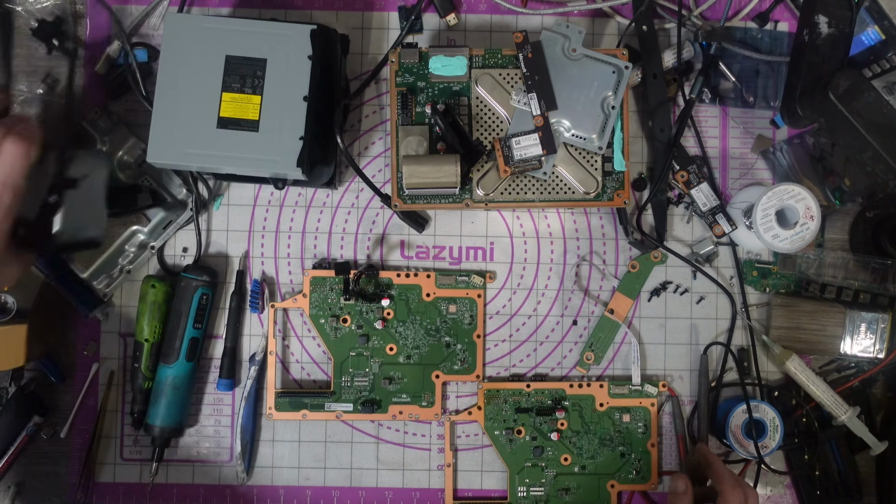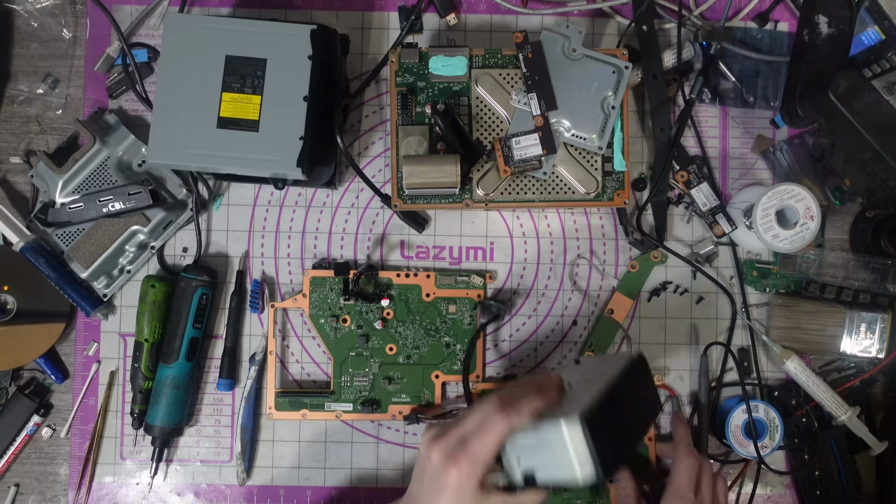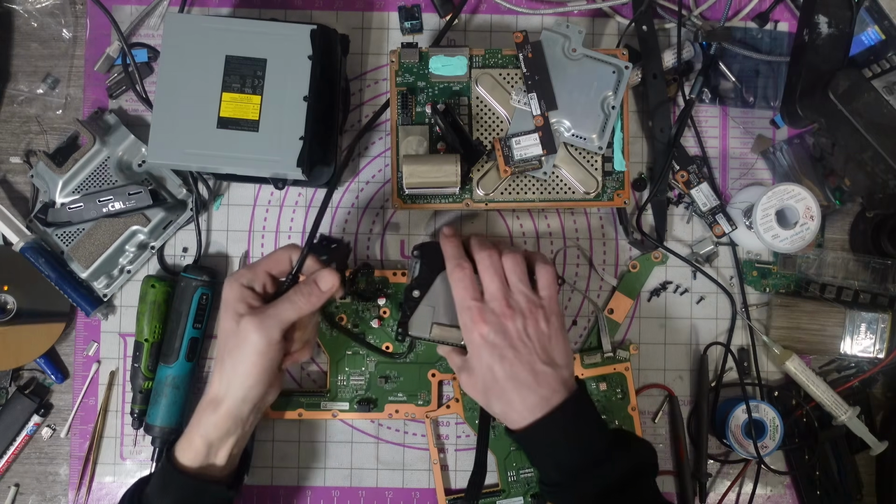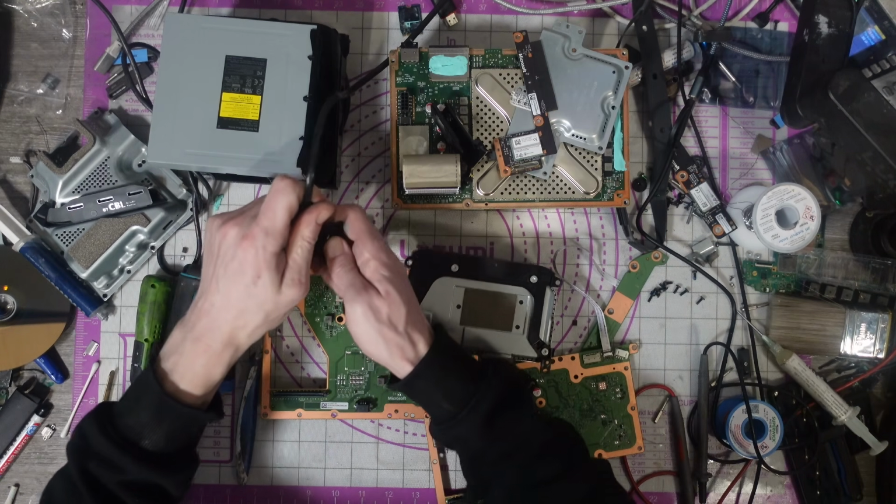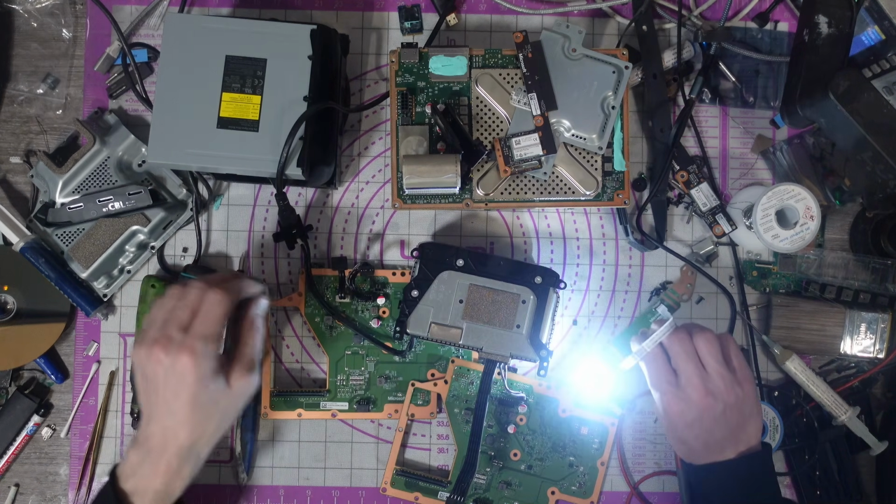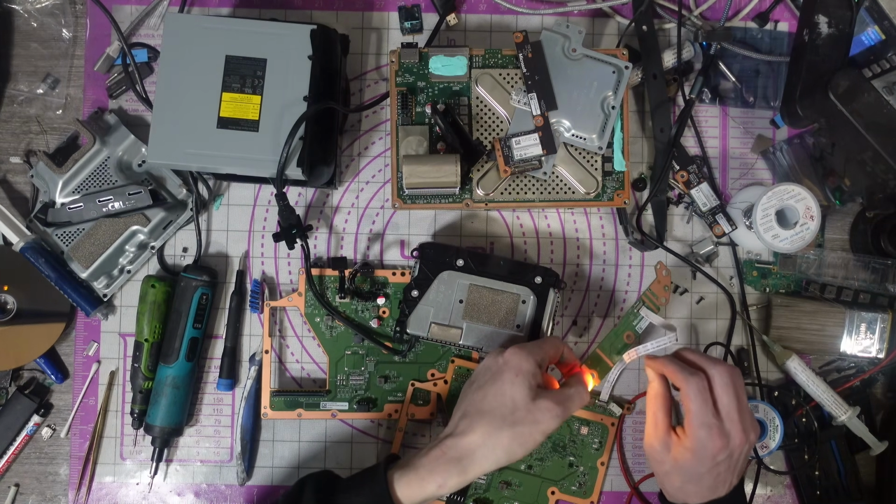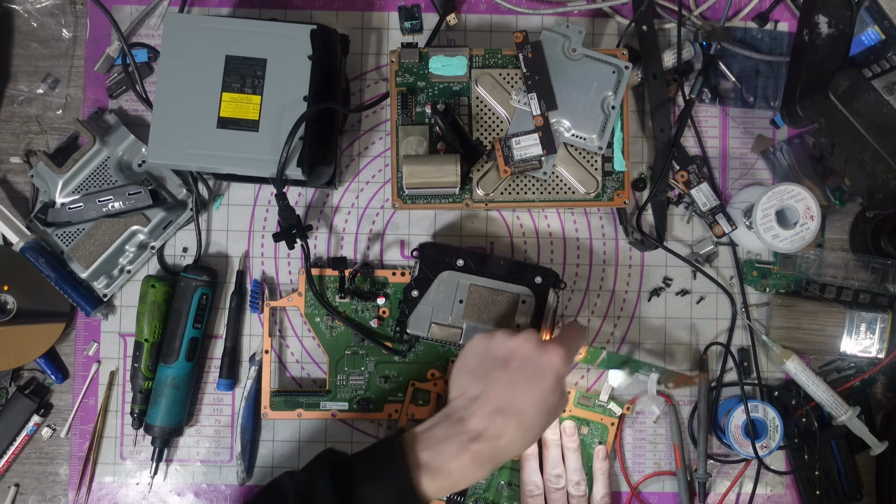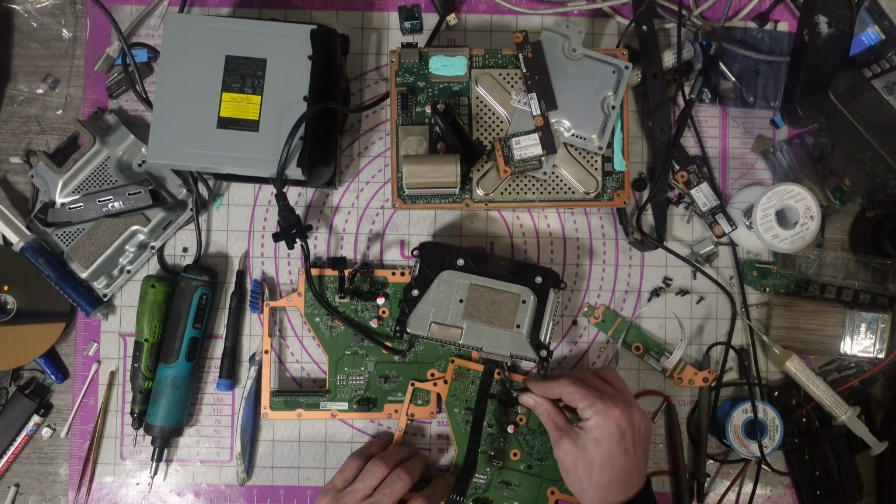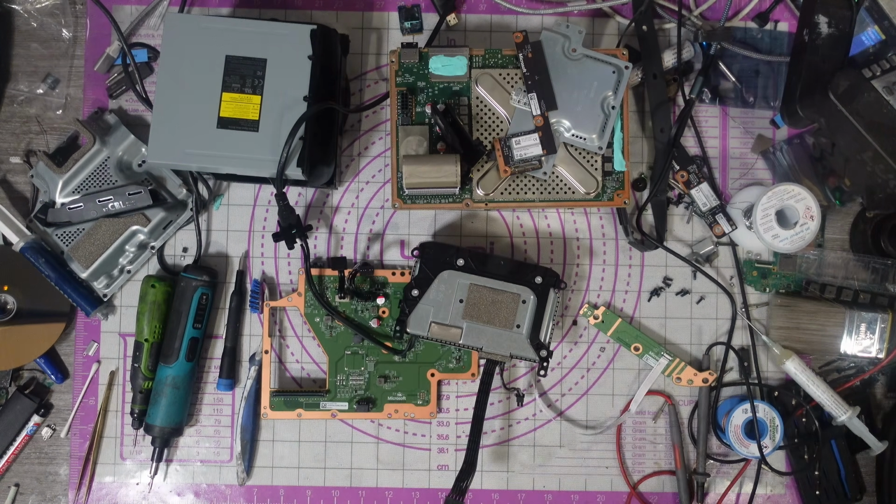I'm just going to try it. So if this donor board works, if it turns on, then I know. Well, oh, what the hell? Okay. Huh. What the hell is going on with this Southbridge board? Why is it saying it's turned on? Okay, I guess that's faulty.